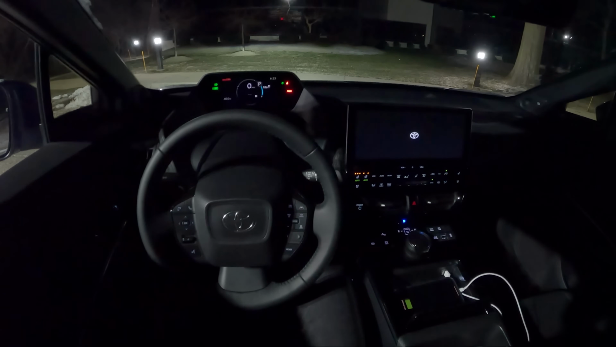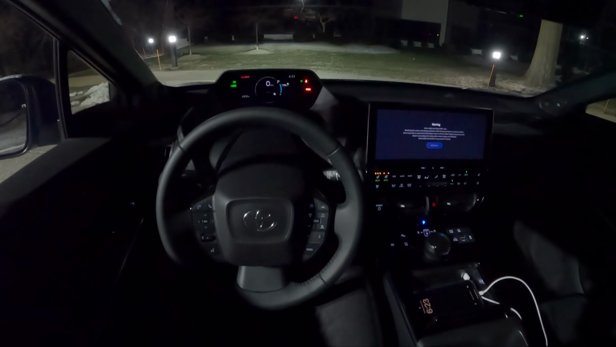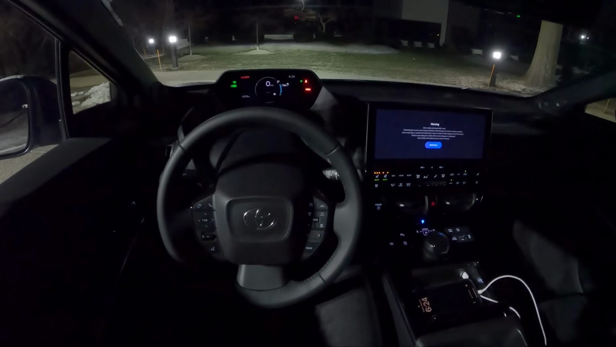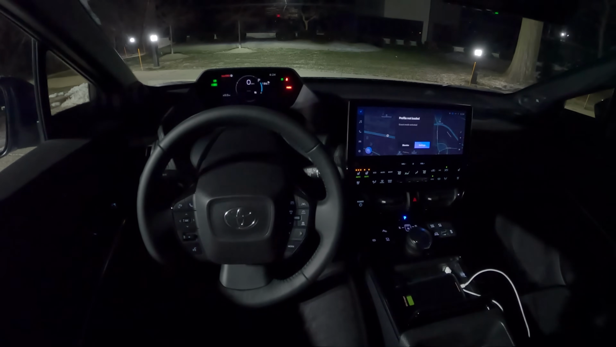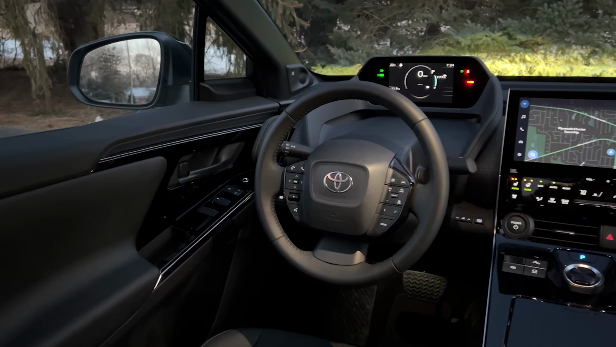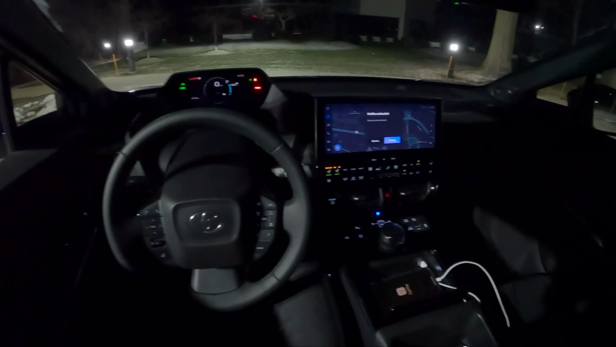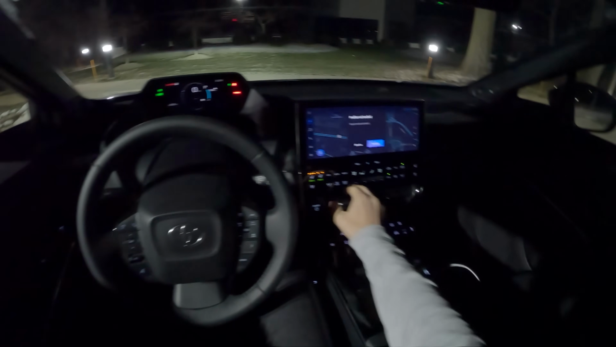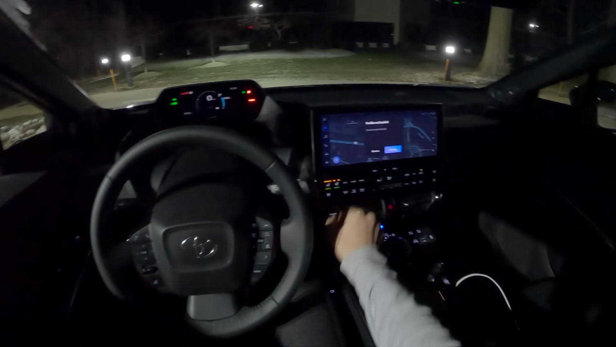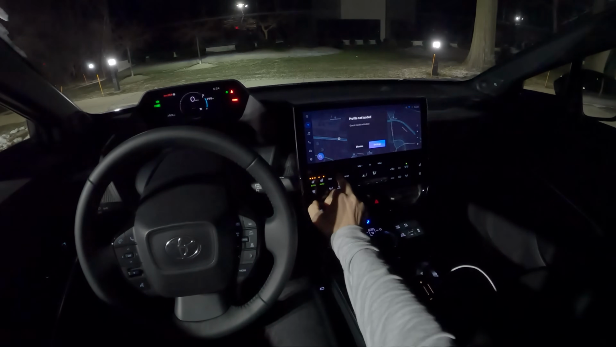All right, so this bZ4x is the limited all-wheel drive, the top trim. All-wheel drive adds about $2,000 to every trim package. There's the XLE, the limited, the front-wheel drive. This gets 222 miles on a full charge. That's what it's rated for. With the climate control on right now at a full charge, it's telling me 186 miles. With climate control off, 290 miles. So over 100 miles difference there with climate on and off.